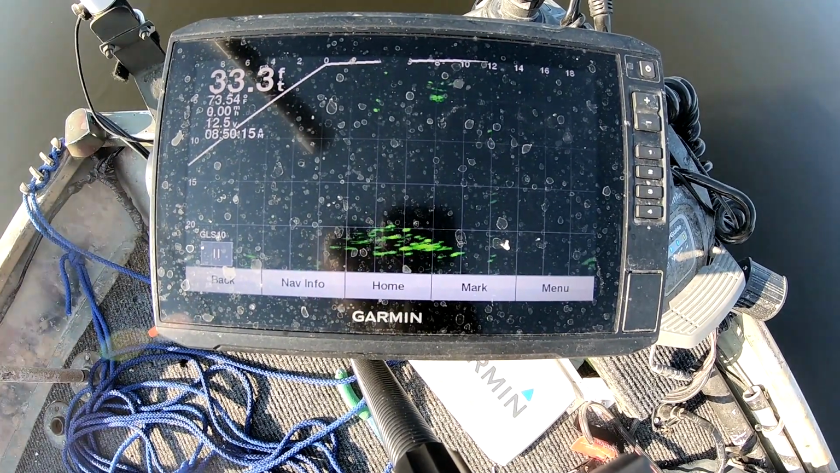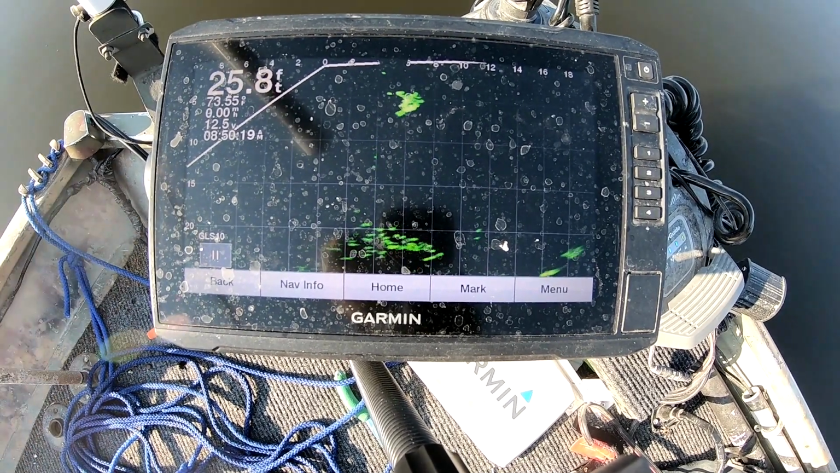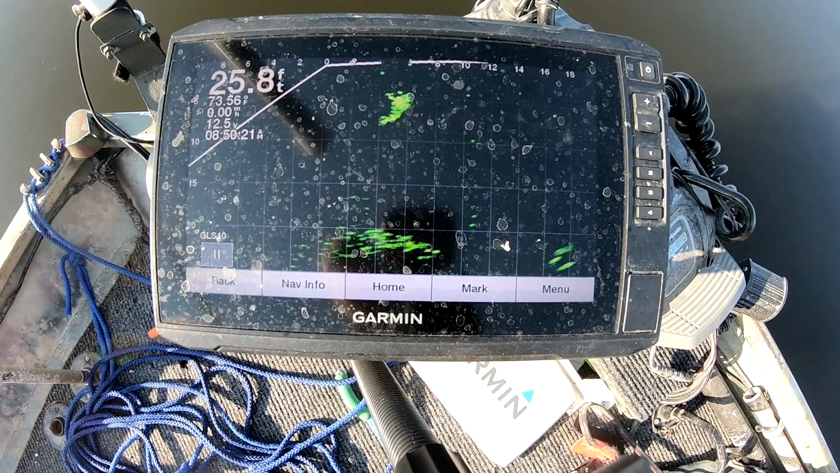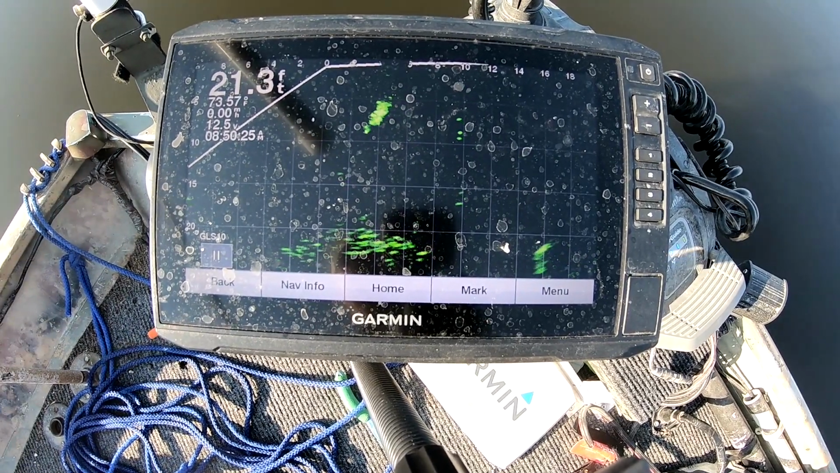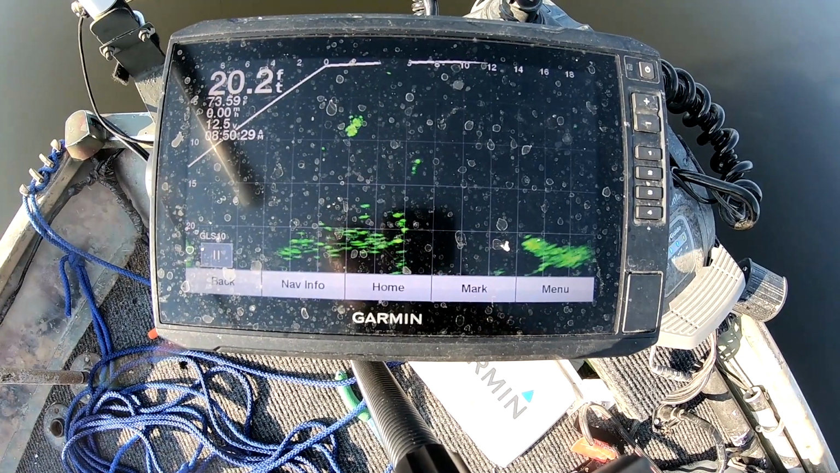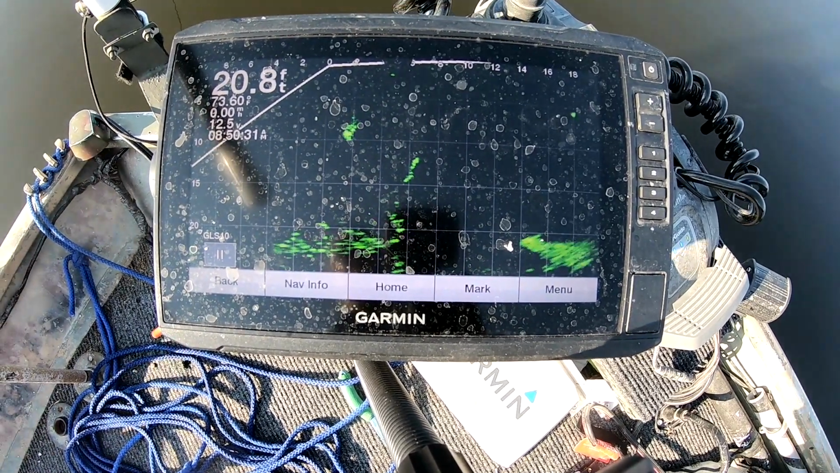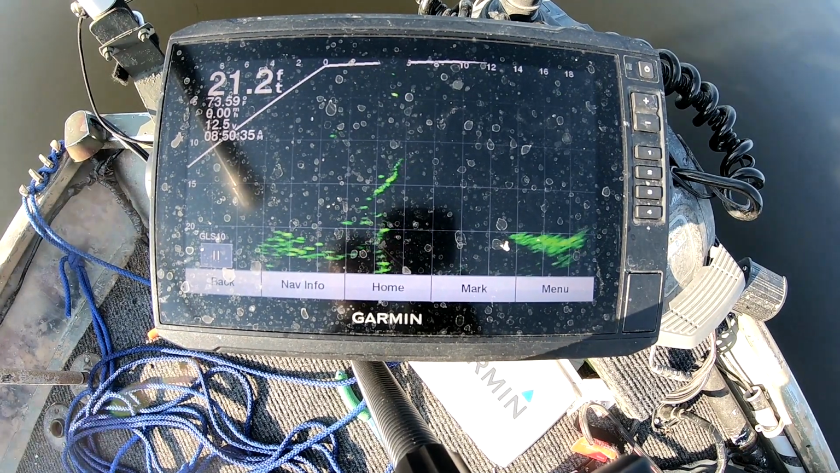See my jig going down there. Right there on them. There comes one up to it. Oh, he bumped it, but he didn't take it.